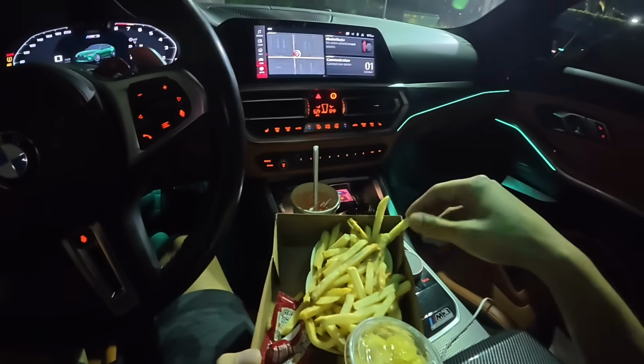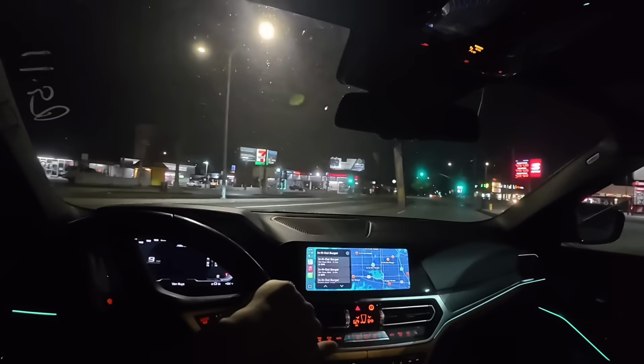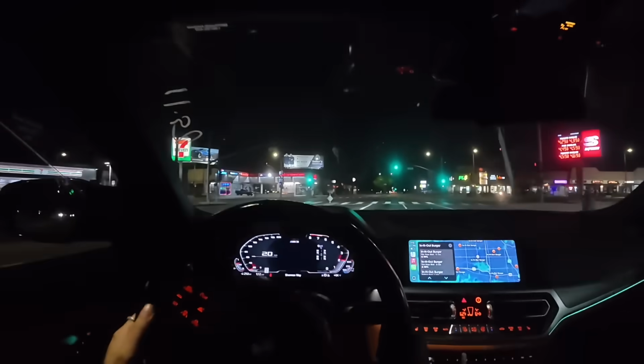These fries are so mid, dude. How is that even possible? The burger's amazing. We gotta make the light, gotta make the light. Gotta go into sport mode. Yeah, we're moving, man.